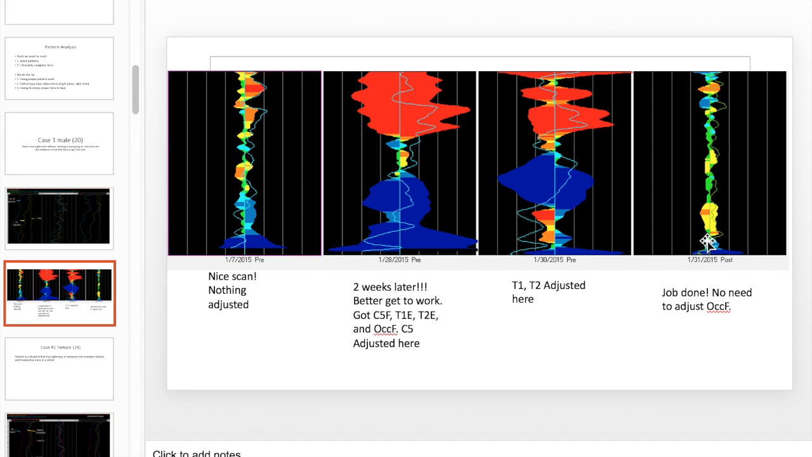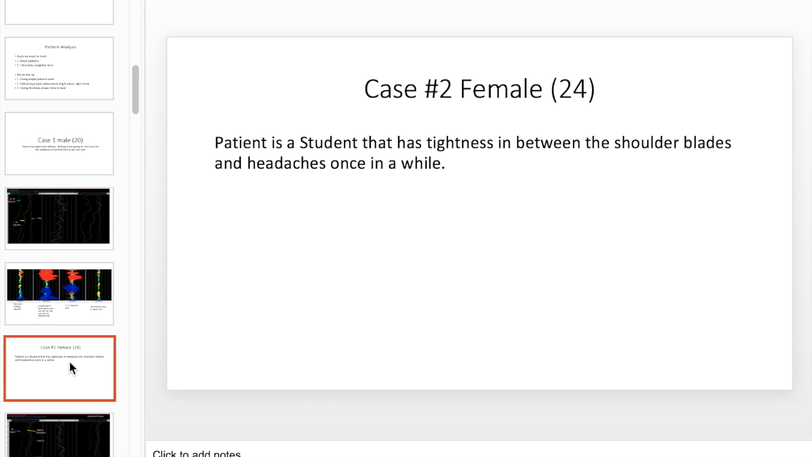Even though we saw occiput inflection, I didn't adjust everything because it's even hard to get a scan to look like that. So I left that alone. It wasn't the right time for that adjustment, even if it was out.